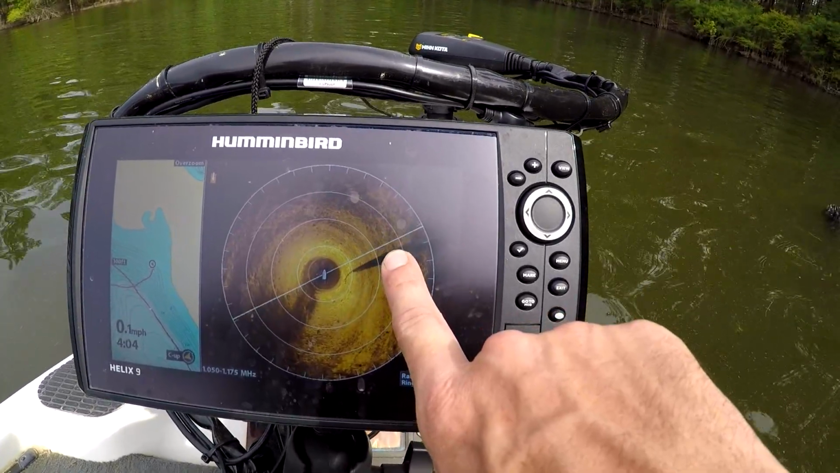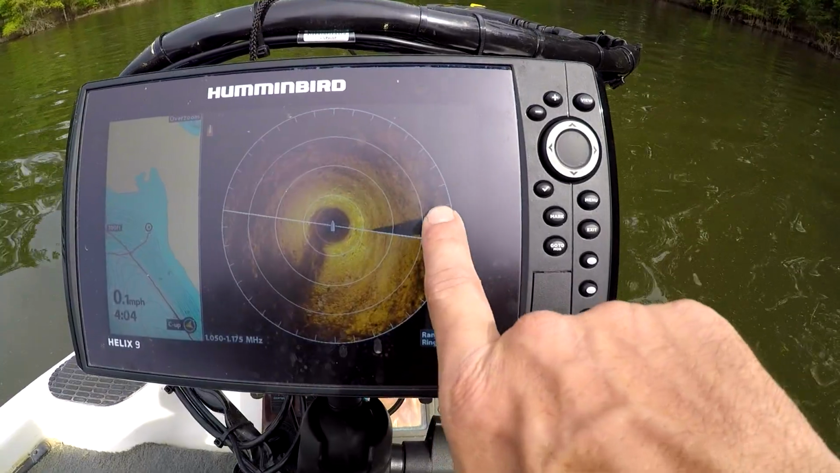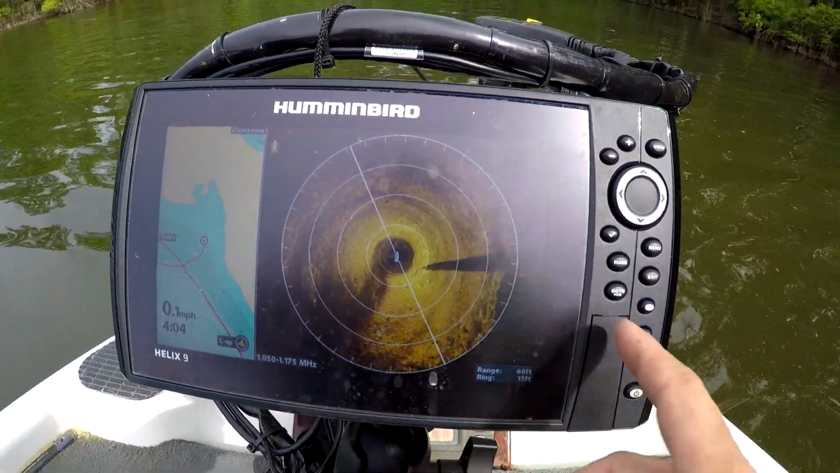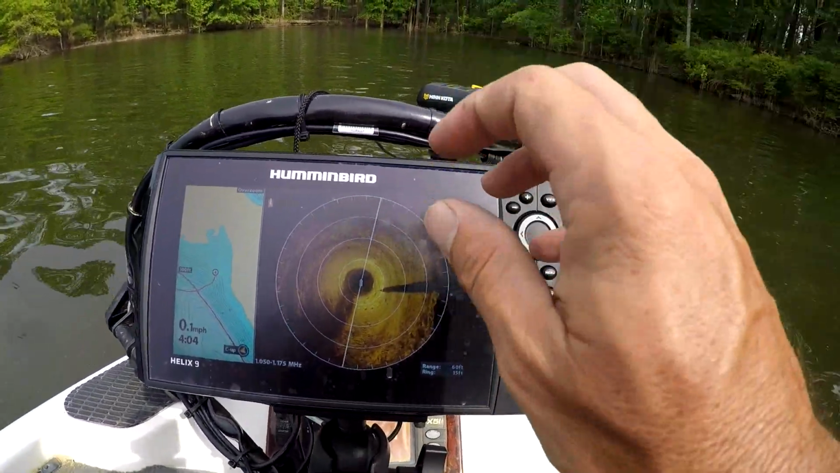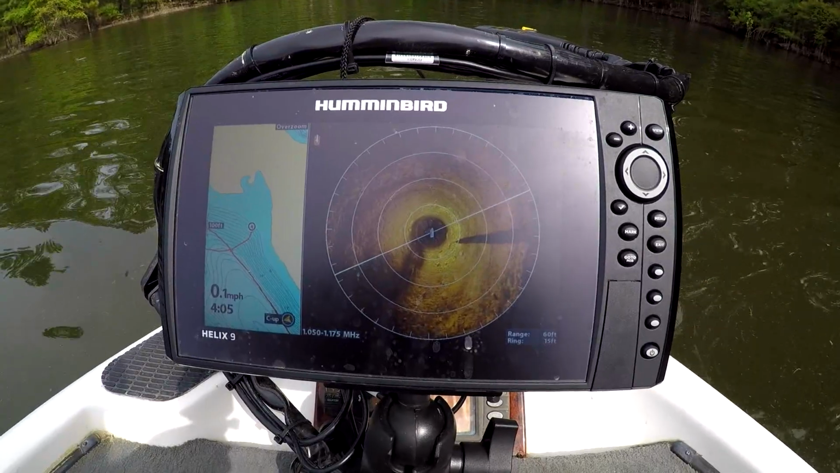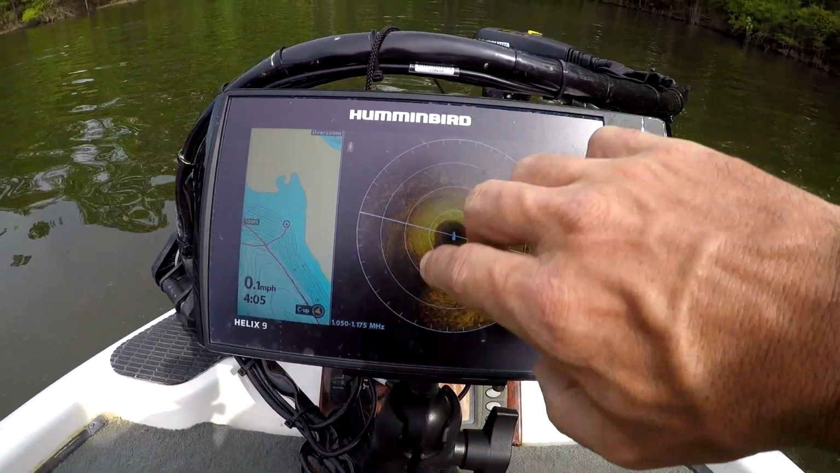It should be further down though, because I'm drifting. Right, where's the tree? Yep, and it's not there next to the tree. There's the tree. So that actually probably was a fish. So that's actually what you look for, guys. Is you'll see a definite spot there, and as it moves around, you can actually tell, hey, that was a fish on the screen. And what I was saying, when these schooling fish came through, it was crazy.